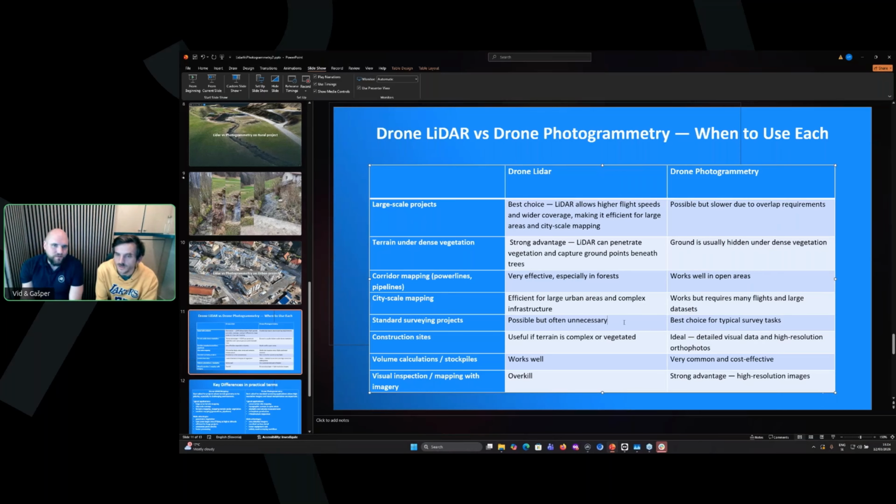So here we wrote for LiDAR, it's possible, but often unnecessary. Yes, it's overkill, definitely. And here we think it makes sense to do that with photogrammetry. Then construction sites, we thought it only might make sense to do them with LiDAR if they're covered with vegetation. Yeah, but a construction site is never covered with vegetation, so it's ideal for photogrammetry. As we've seen, there's no need to use a LiDAR there.